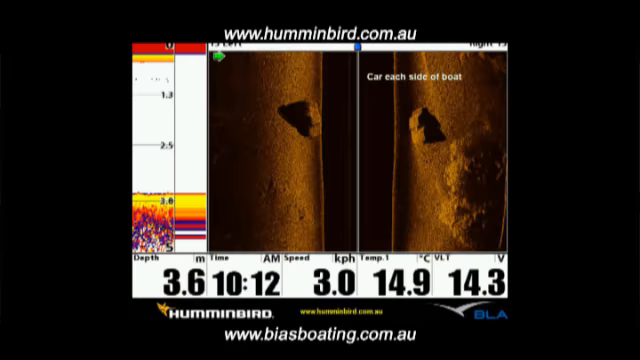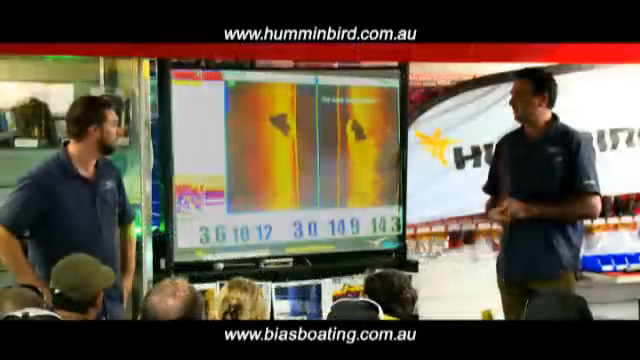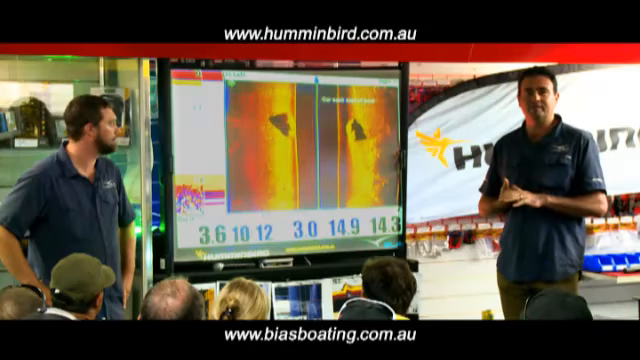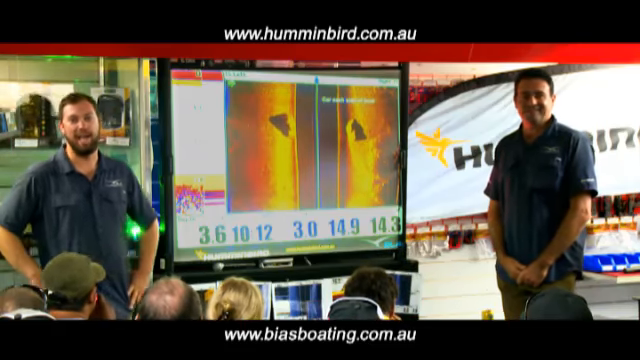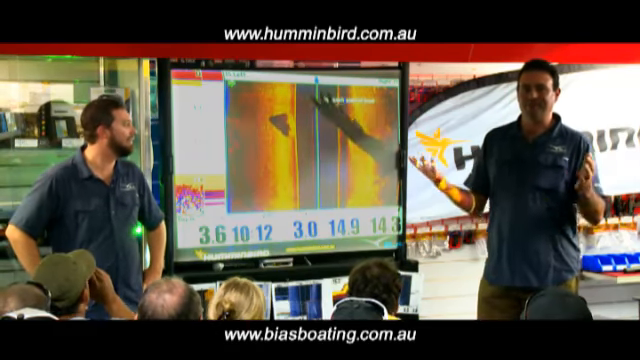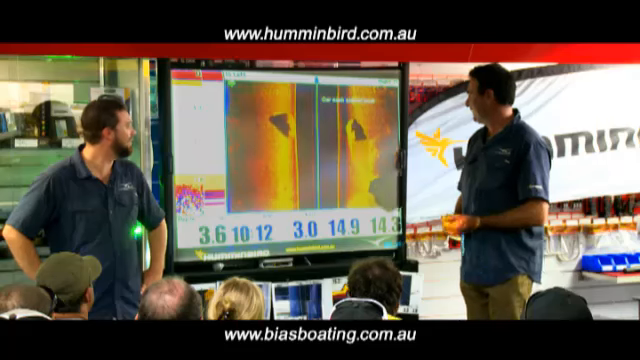This one I took in New South Wales on the upper Hawkesbury River, and I put the boat in, moved my way from the boat ramp across to the jetty and marked 2 cars. And within about 5 minutes I found 5 cars and 3 boat trailers. So they don't know about handbrakes there, it seems. Whoever's doing the driving testing there's got a bit to answer for.